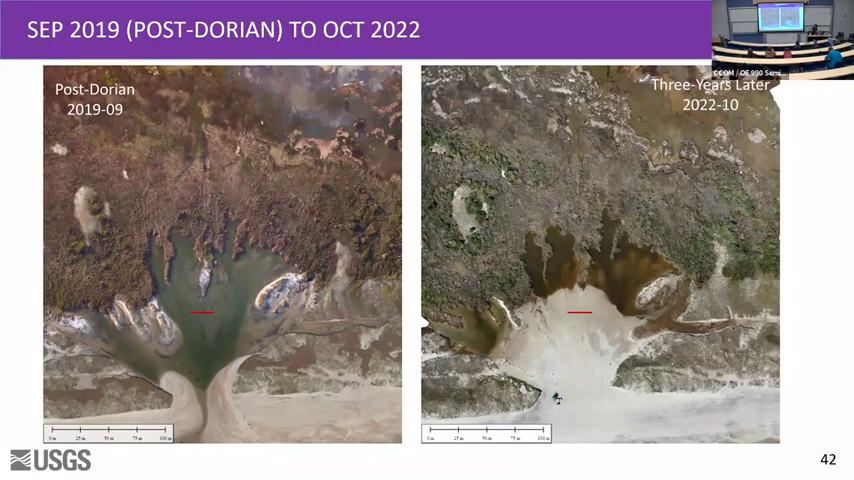So you can see that we have vegetation already returning. We have a completely different color. So something's happened to the pond itself. So how do we measure what's happening in these ponds? That became the next question.